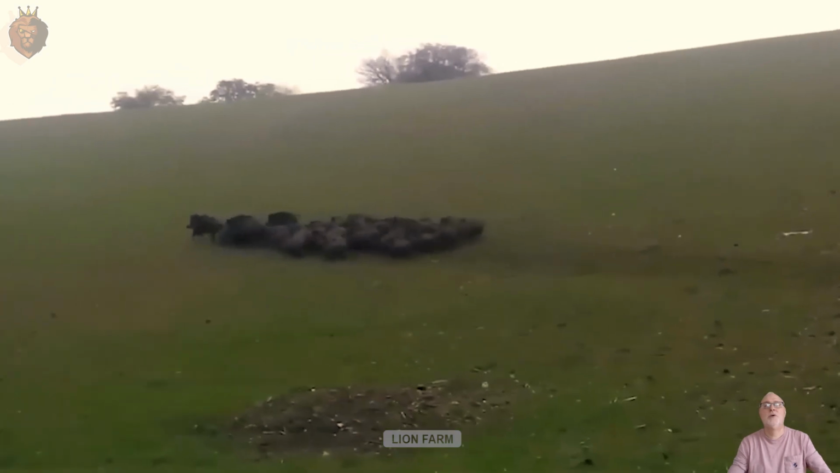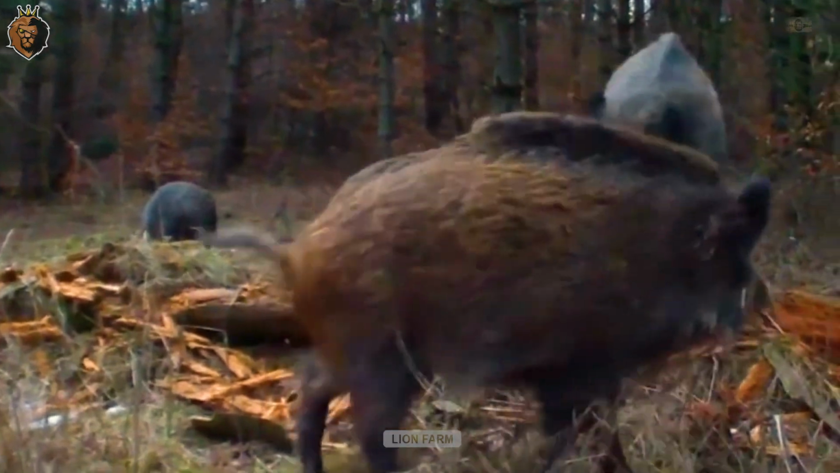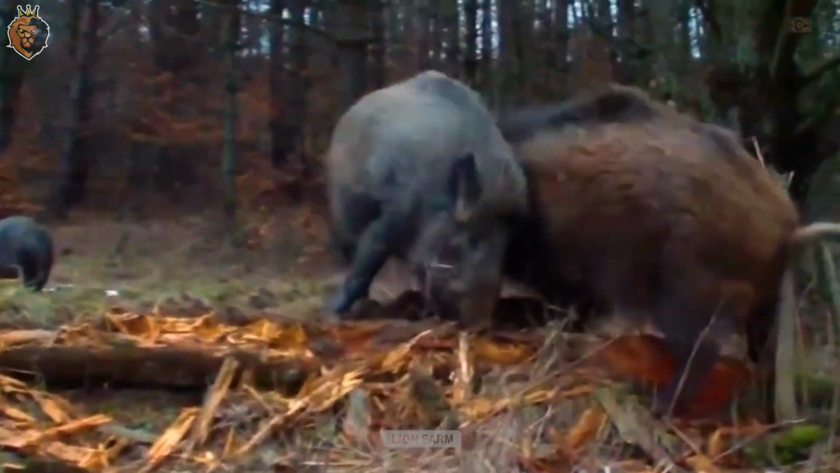Hello everyone! Did you know? In Alberta, Canada, wild boars are becoming a major threat, causing millions of dollars in damage each year. They disrupt ecosystems, invade residential areas, and scavenge for food. What is the local government doing to control the situation? Let's find out now with Lion Farm.